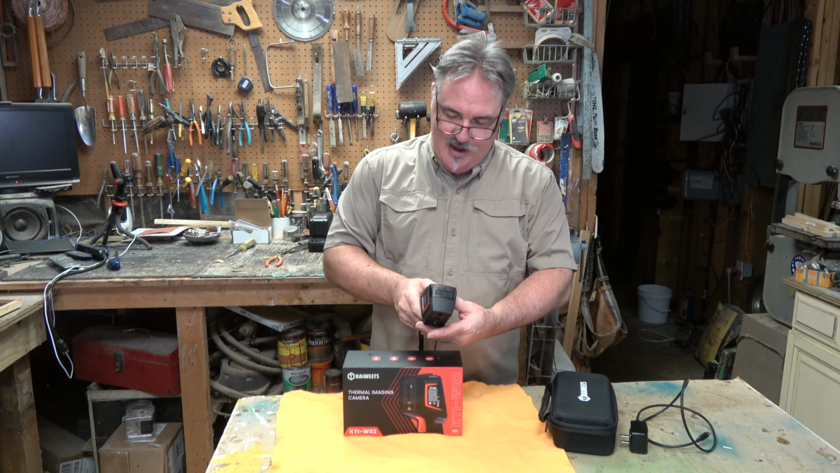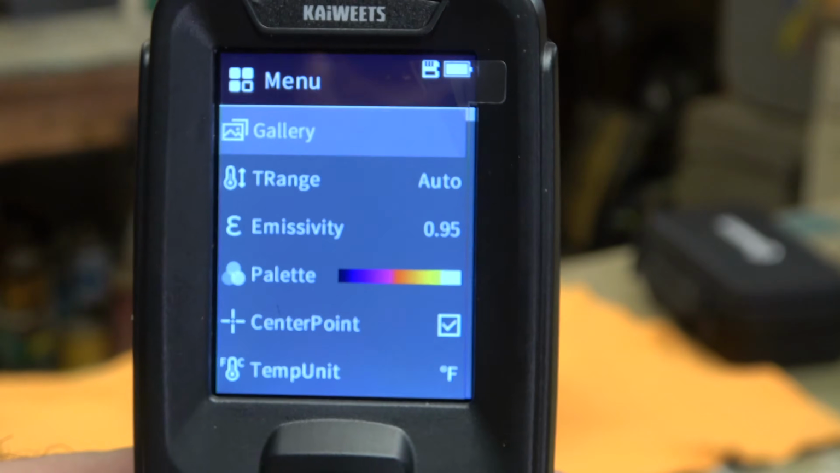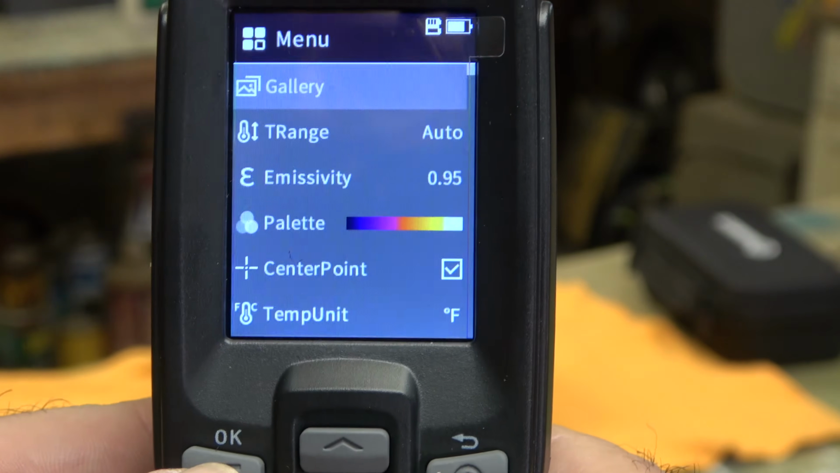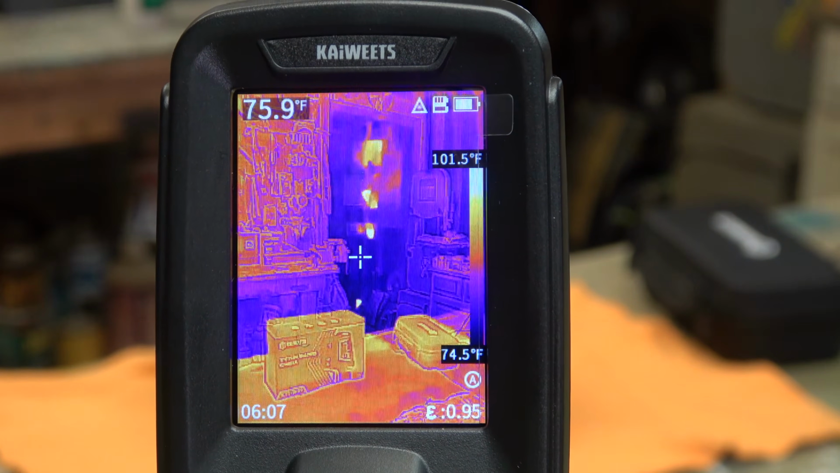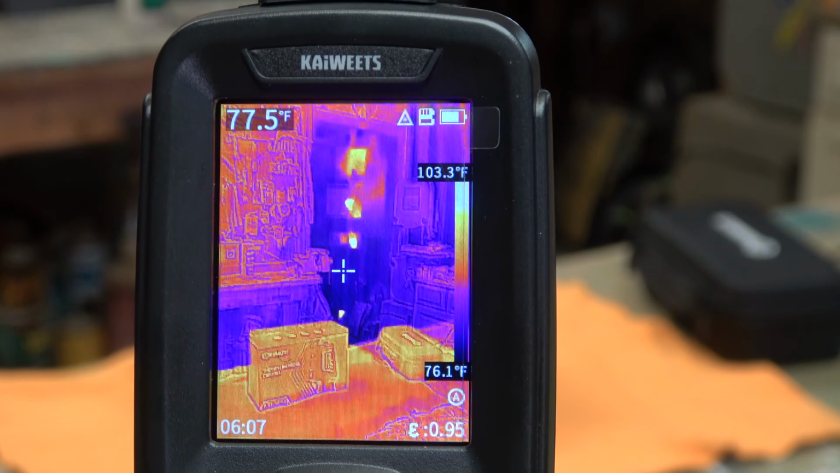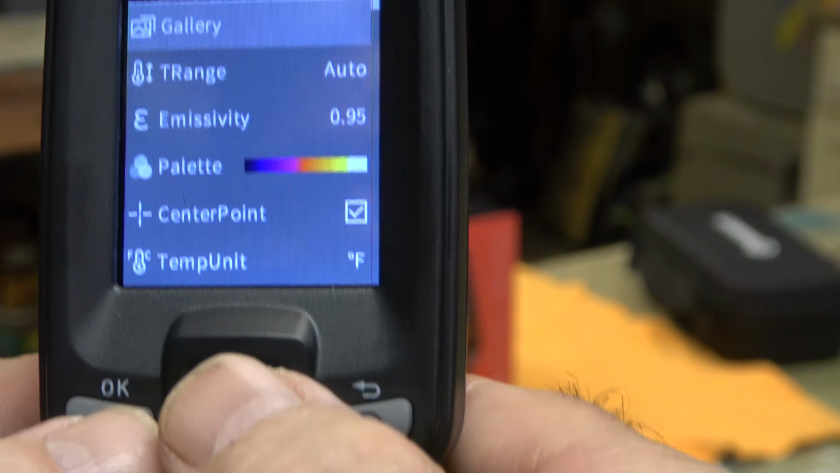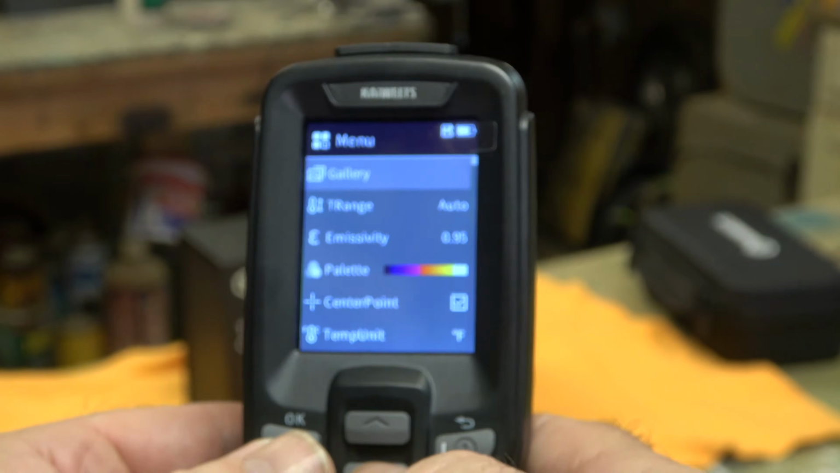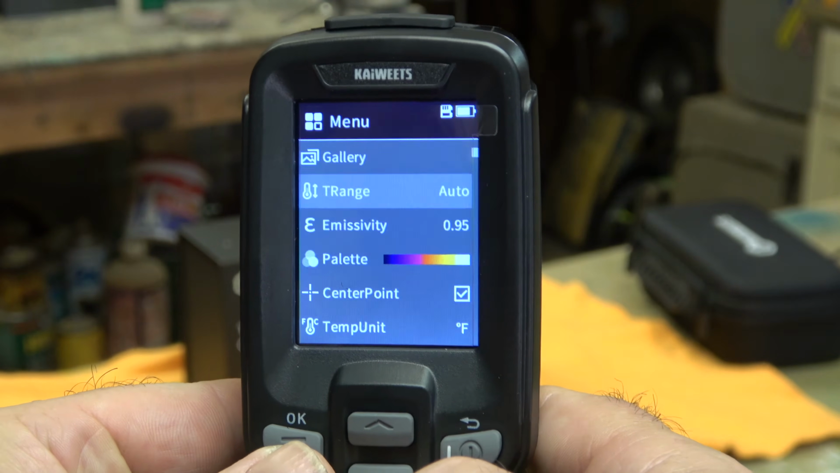All right, let's have a look at some of the features on the menu. So here we are. We're going to bring up the menu. Let's turn the menu off. That's what you would see there. That is a nice high-def look, but we're going to show you some other things. There's the menu. You can use these up and down buttons right here. Let me just get my hands out further. You can use the up and down buttons to scroll through it.